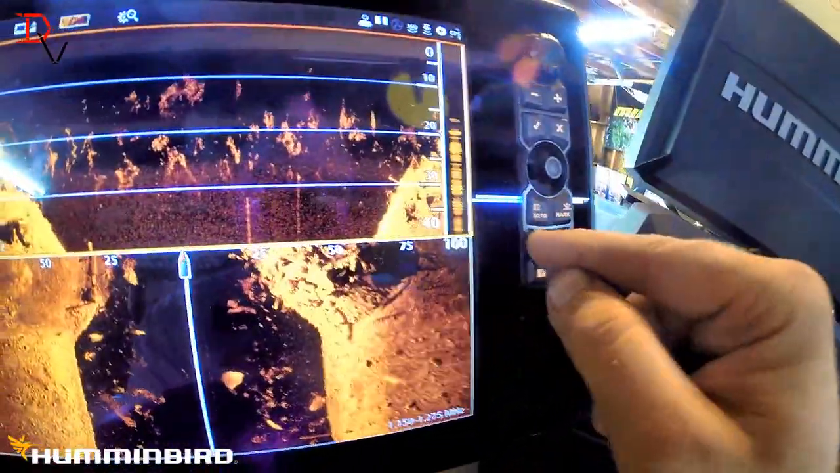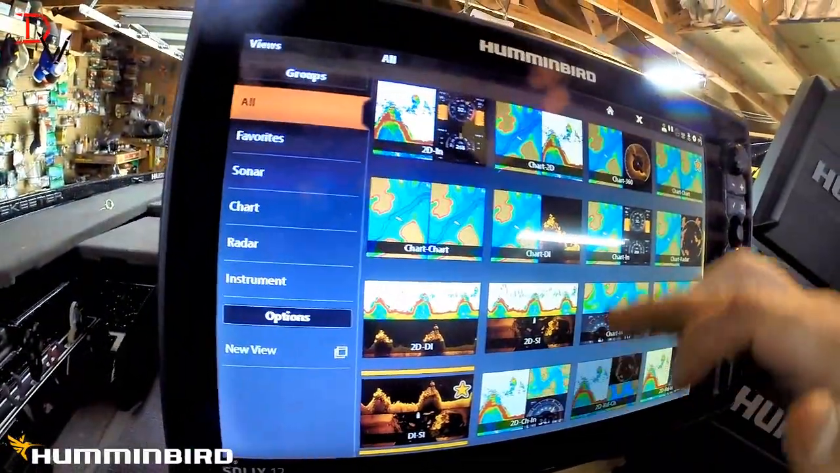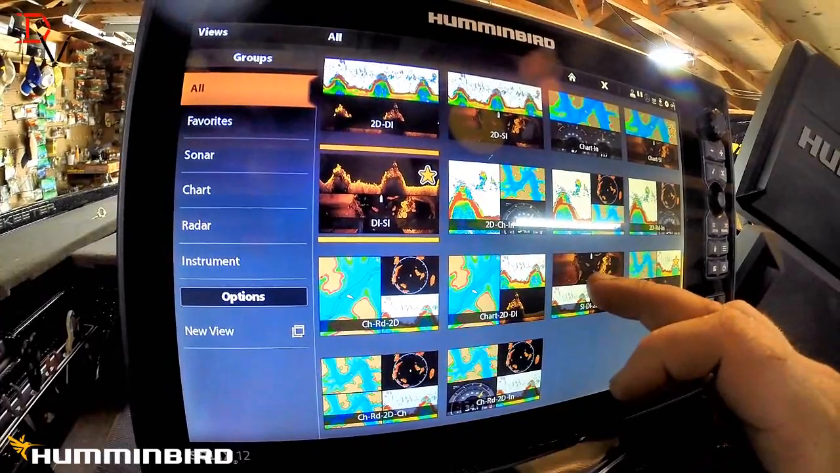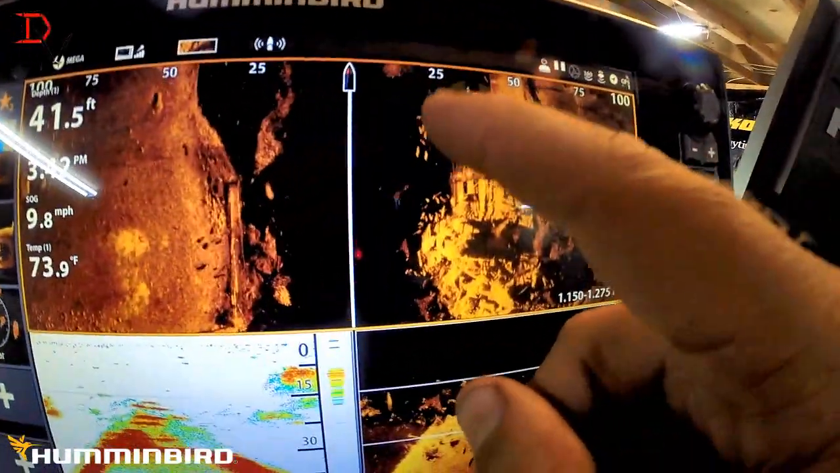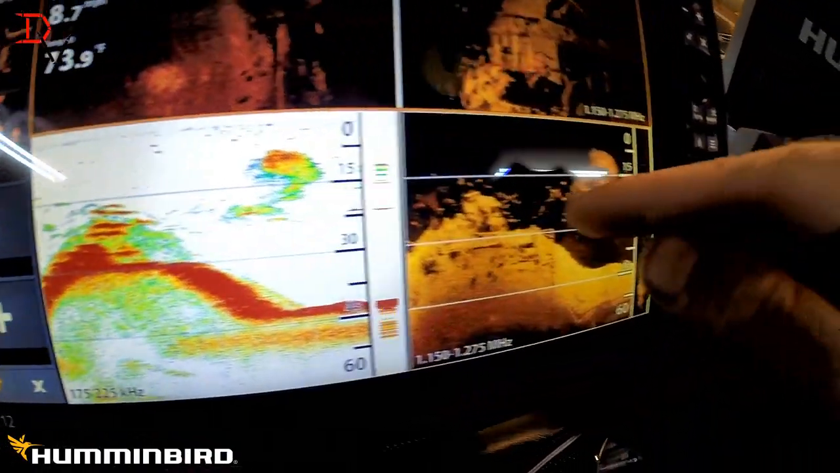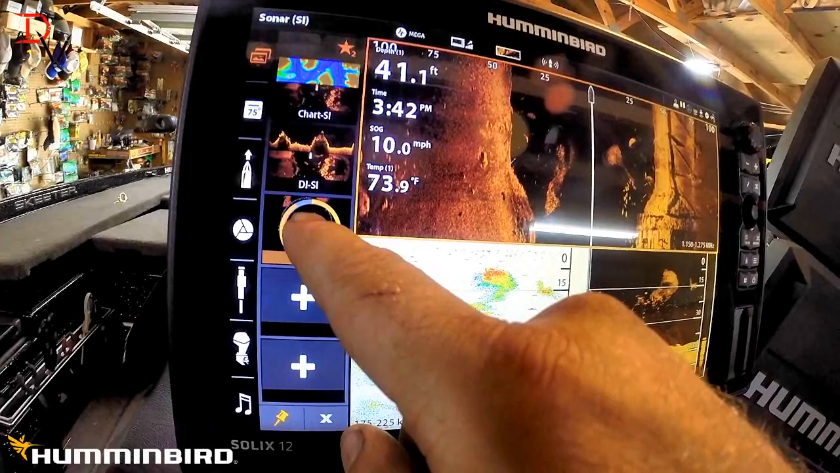Come over here to our home screen again. Views. The other thing I like is my three-way. This is my favorite three-way. I got side imaging big and wide, so you can see that huge school of fish there. You can see the bait ball here. You can see the fish and the bait in down imaging. That is my third favorite.